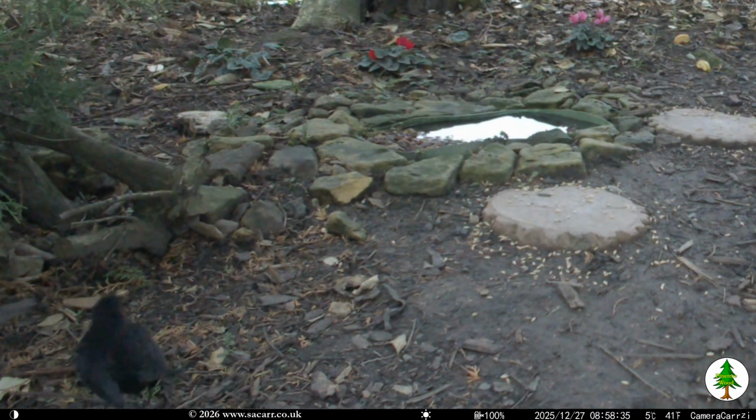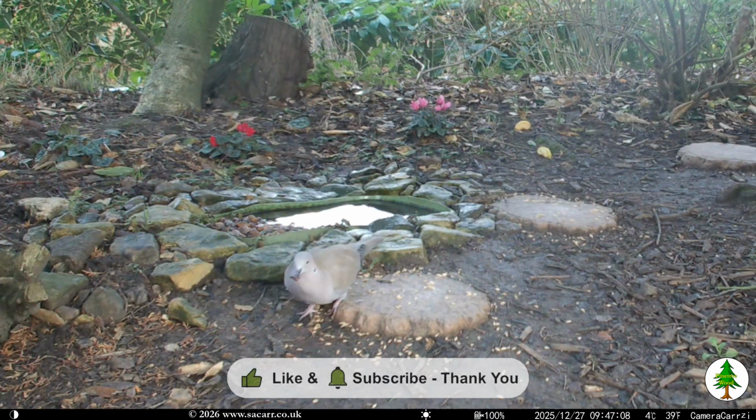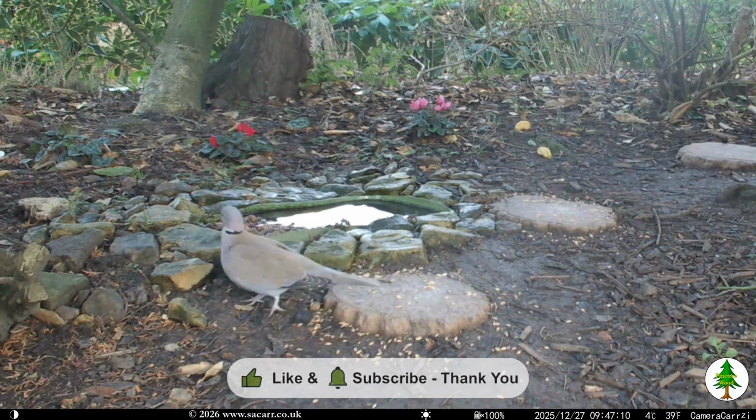The male blackbird was by the pond for a drink just before 9 a.m. 50 minutes later, it was a dove at the pond for a drink.